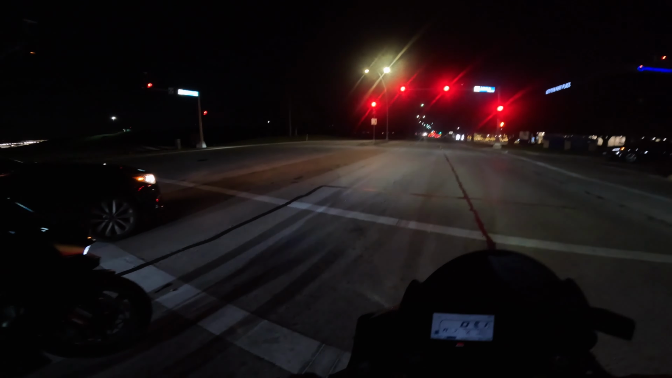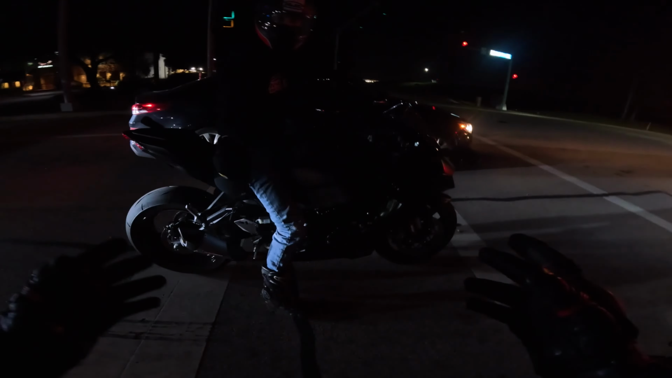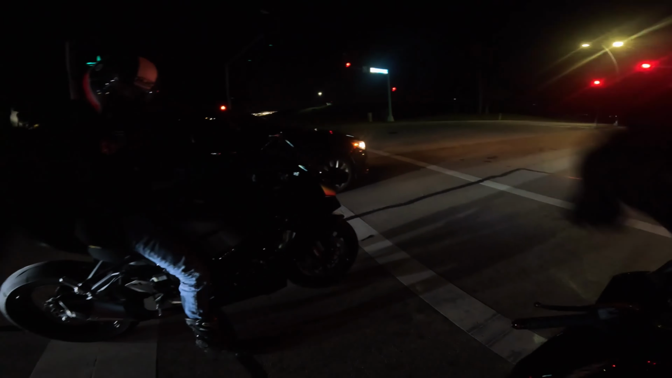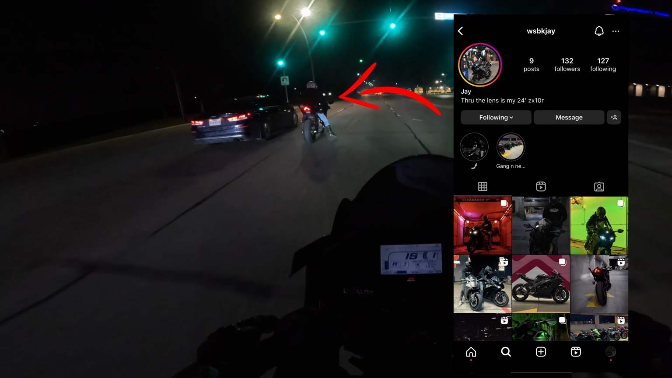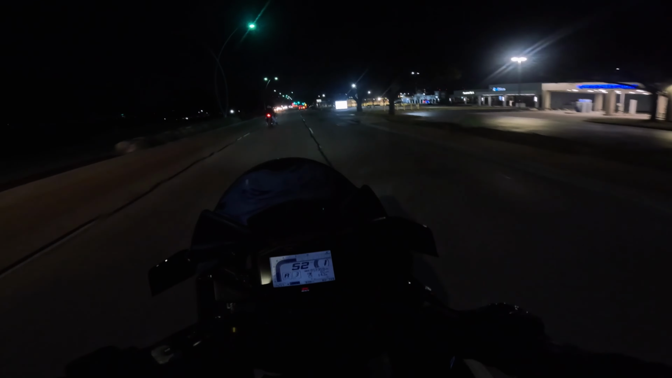Ooh. My dude looking clean on the beautiful ZX10. Absolutely stunning, bro. I'm gonna actually put it around here somewhere, but I'm gonna tag his Instagram in there so I can get a good look at what's to come. License plate says run it. You know he means business.